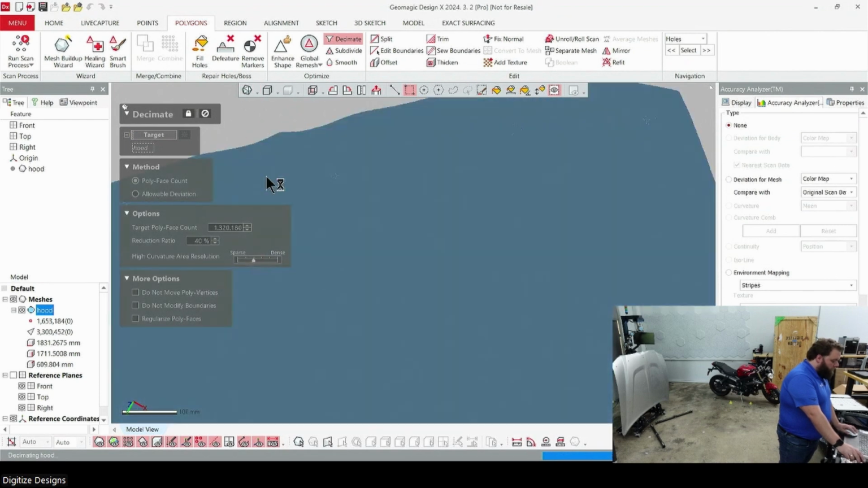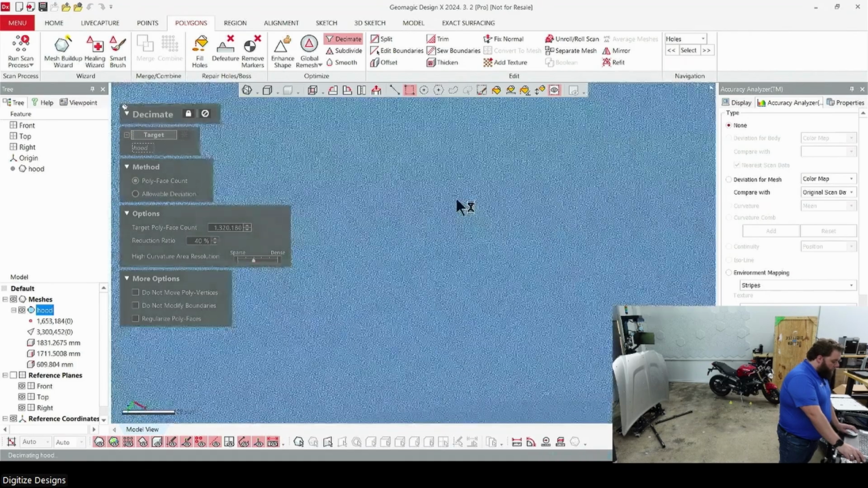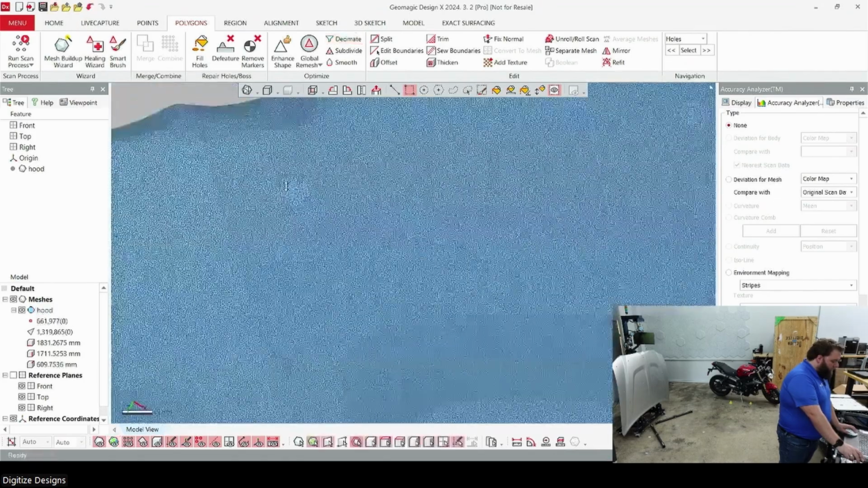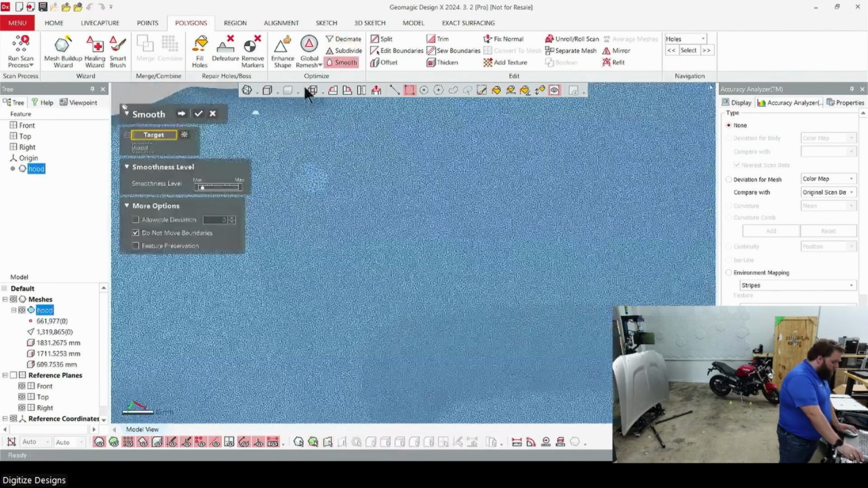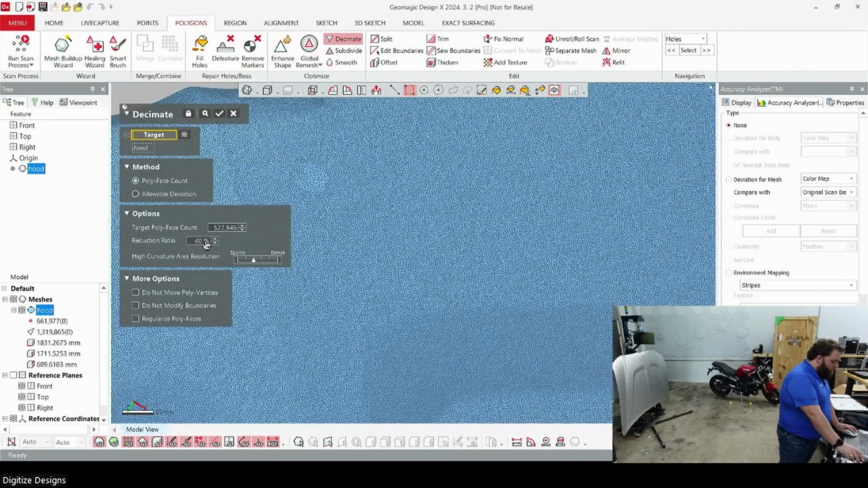Reduce that. This is going to do an intelligent kind of reduction. It's going to pull triangles out of areas where it knows it can. Yeah, so anything larger, flatter, you can kind of see that's where the targets got filled in. It was a little smoother. We'll also smooth this just a little bit. Do that decimation one more time. You should see a lot larger triangles pop up.